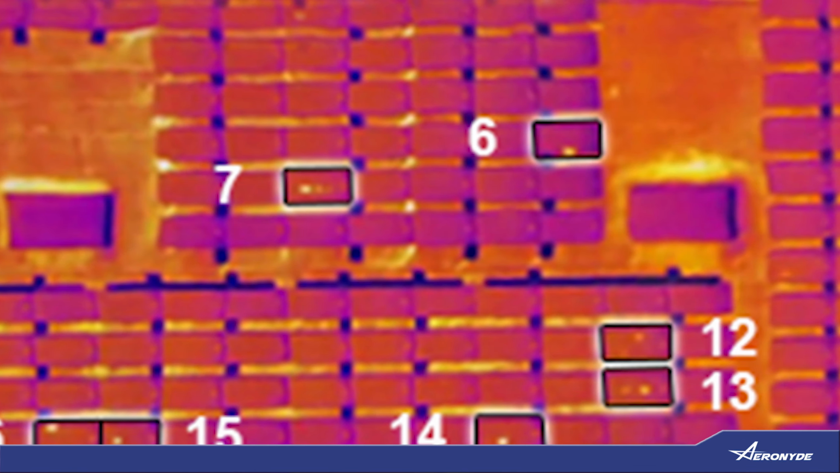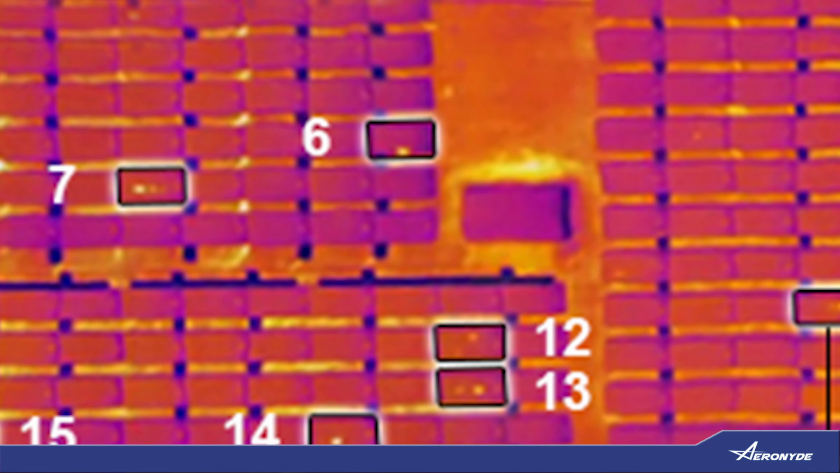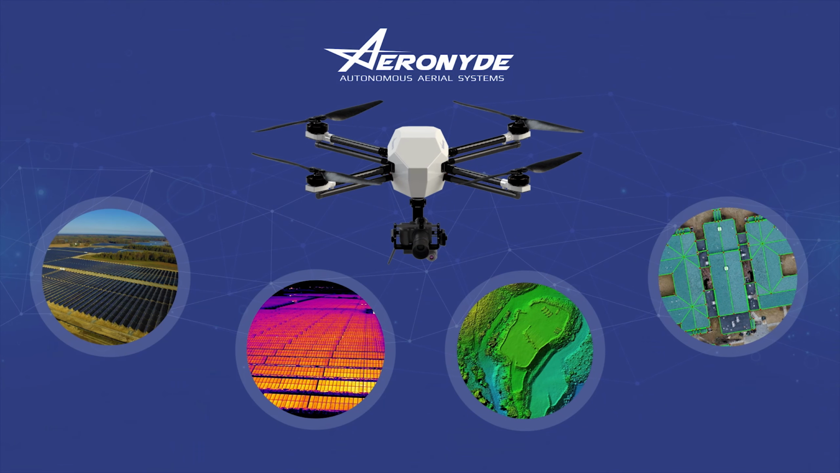With results like these, it's no surprise that builders, inspectors, and surveyors are all turning to drones and Aeronyde's full-service solutions. So what are you waiting for? Here are 4 ways we can begin putting drones to work in your solar industry today.